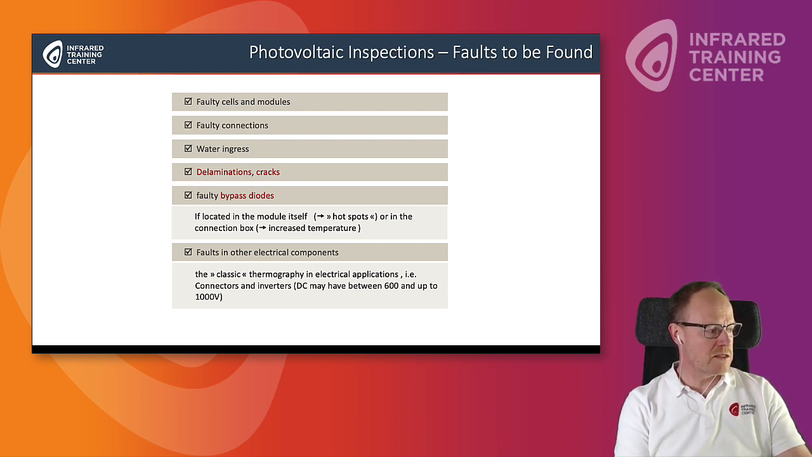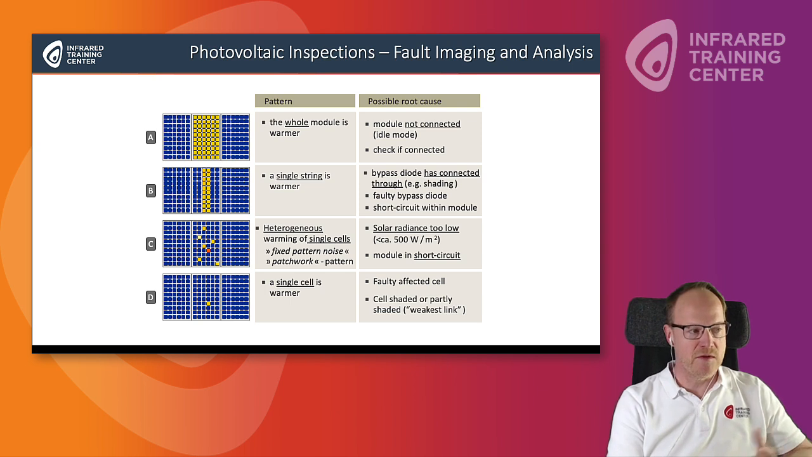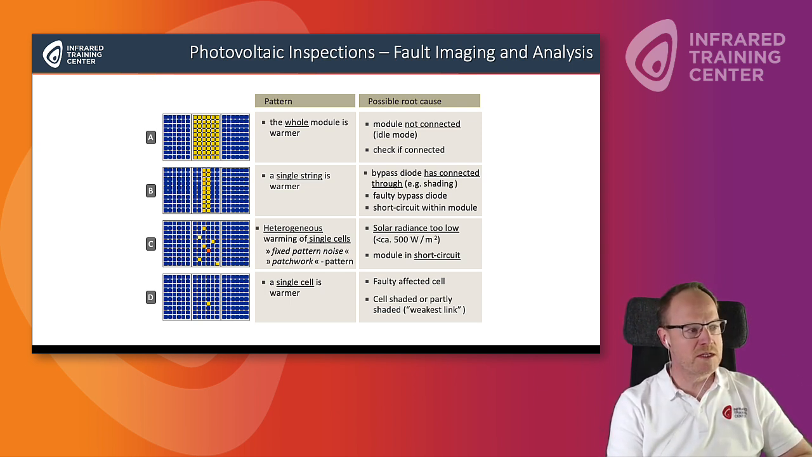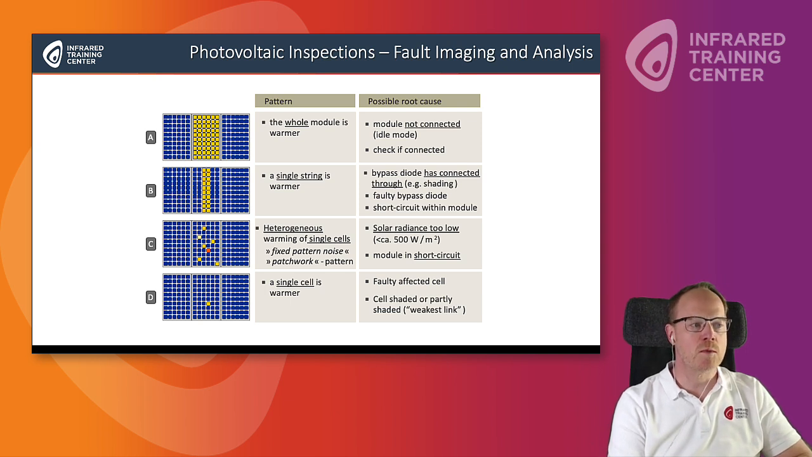As you asked, looking at the different patterns that you might recognize, or that you should be able to recognize as a thermographer who does PV inspections. A simple pattern, the first one that we see here in example A, is that the whole module is warmer. You recognize the warmer cells here in this image with the yellow cells. Those are the warmer ones.